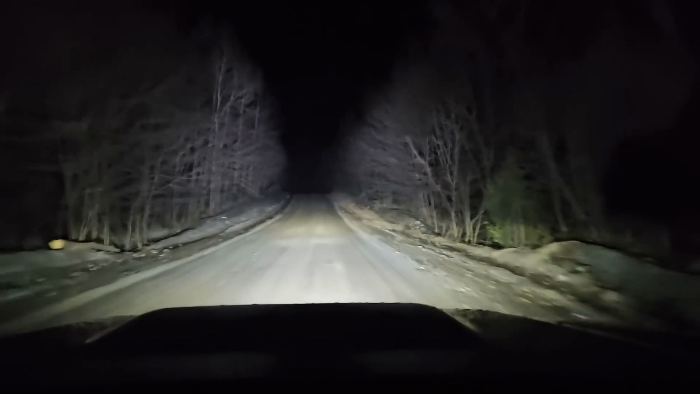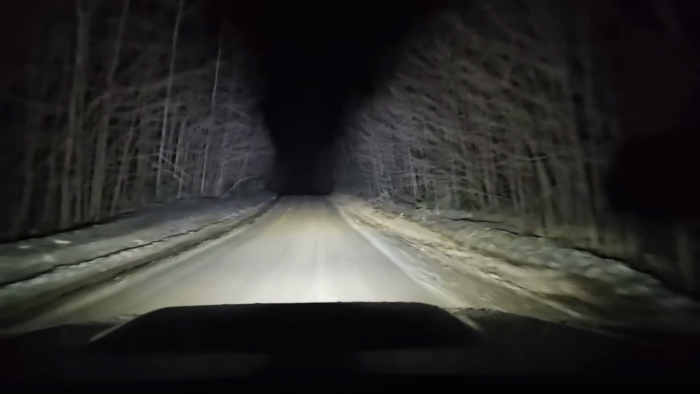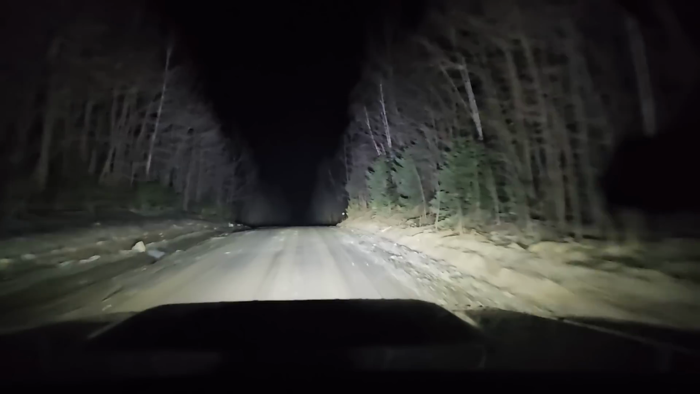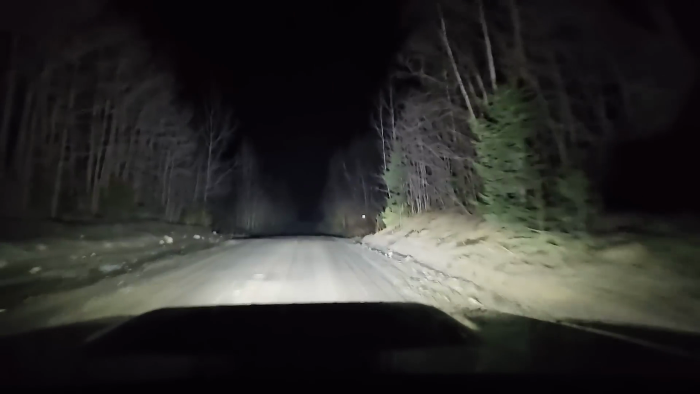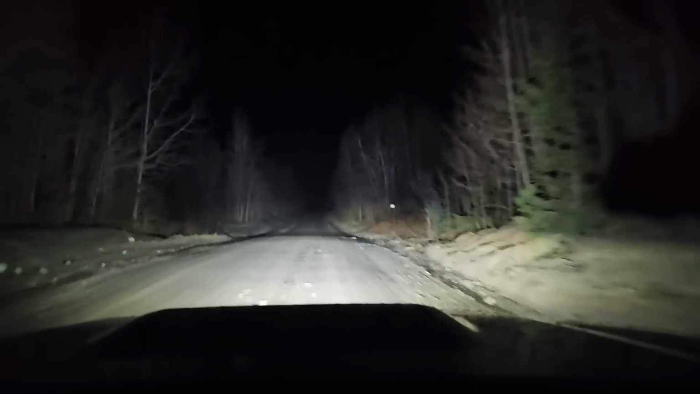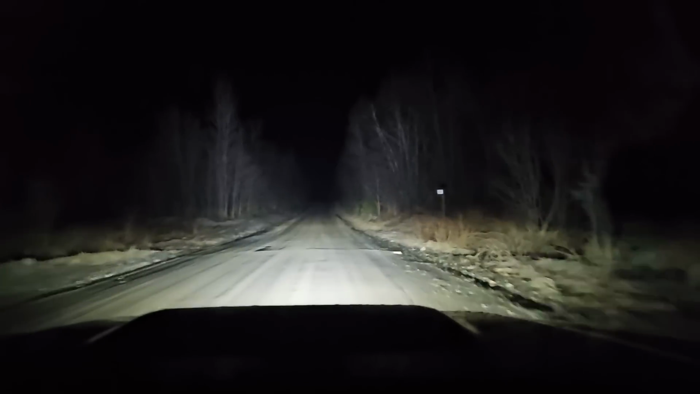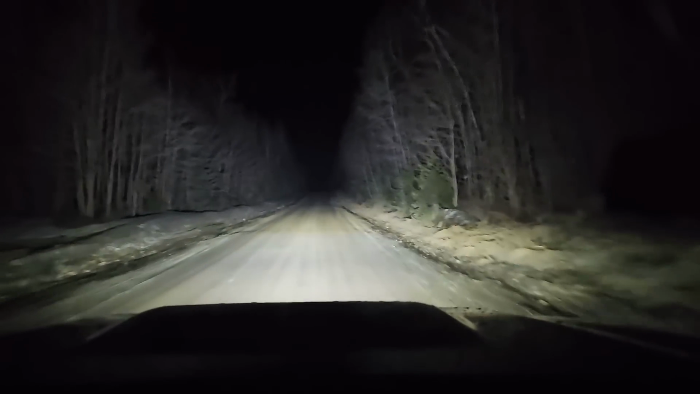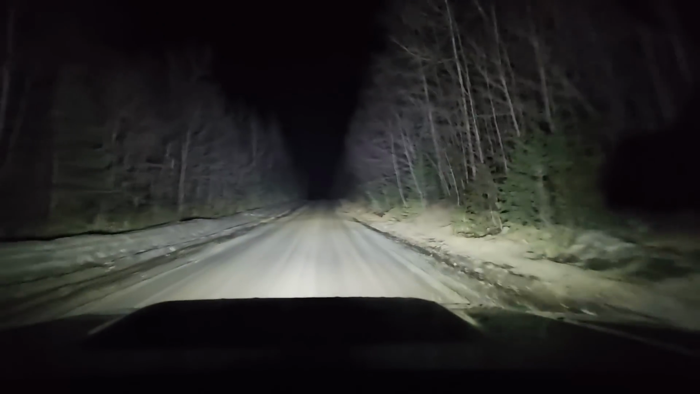Another log. Those logs are bouncy if you are following close. It's not only that you're going to run it over, it could smash through your windshield. They will bounce, especially falling from that height.